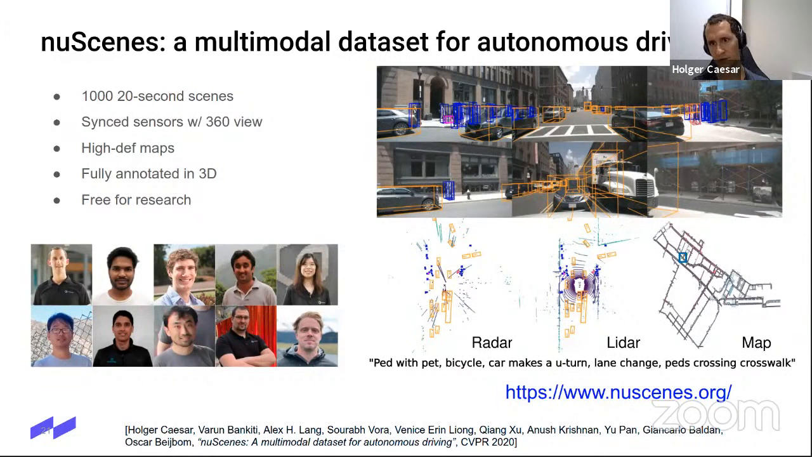Of course, that's important. If you want to work with a map, you need to know where you are on that map. It's fully annotated in 3D, and it's free for research. You can go to the homepage, nuScenes.org, and download the dataset. You will just need a big hard drive for that.